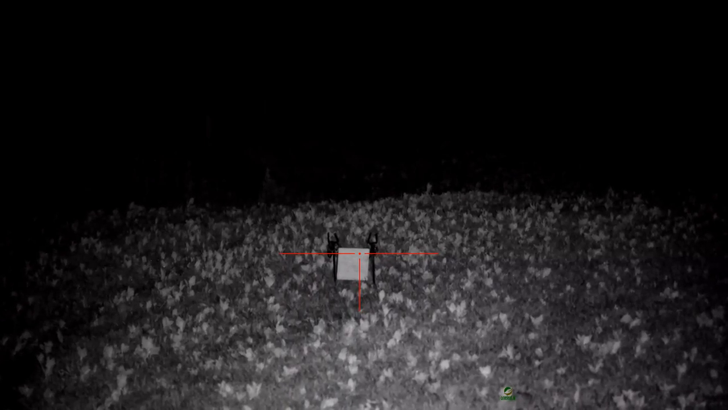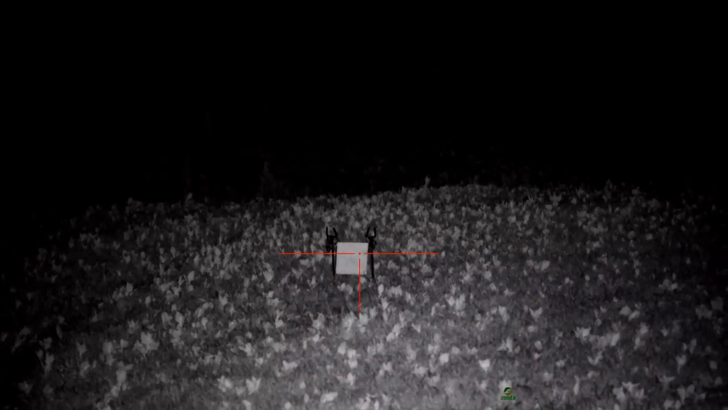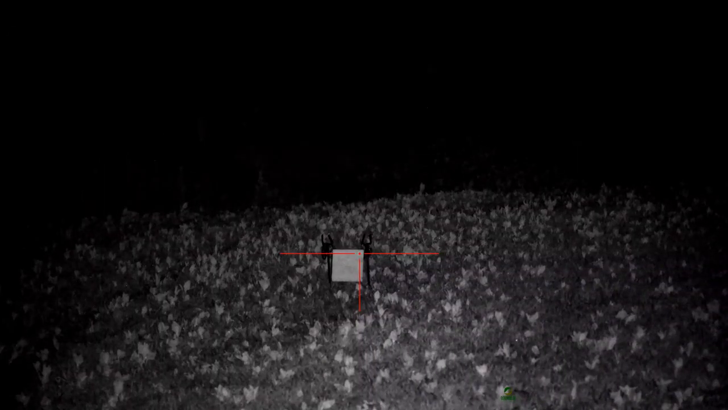Okay, this is in night vision mode with the IR on. That is on full. I'll turn that down to 1. That is now on IR on 1, 2 and 3. There's 3 settings on the IR.